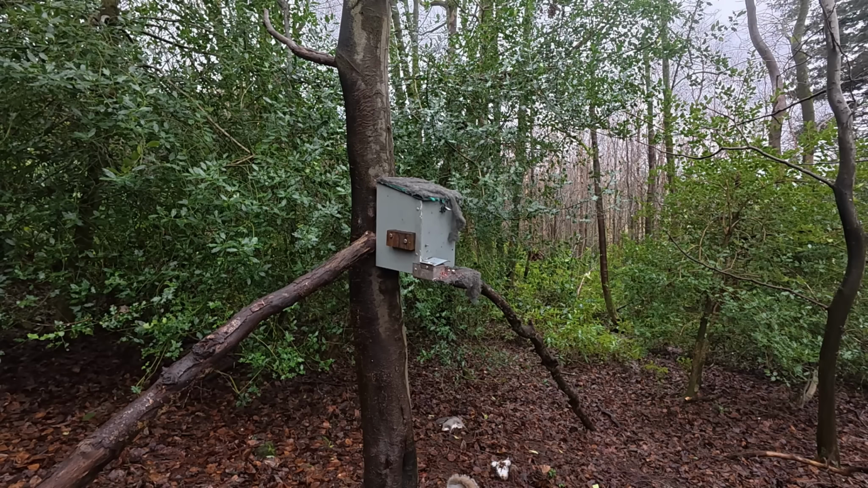You can actually see the squirrels where they've rolled off to the side, and there now seems to be a healthy pile up of dead squirrel bodies.